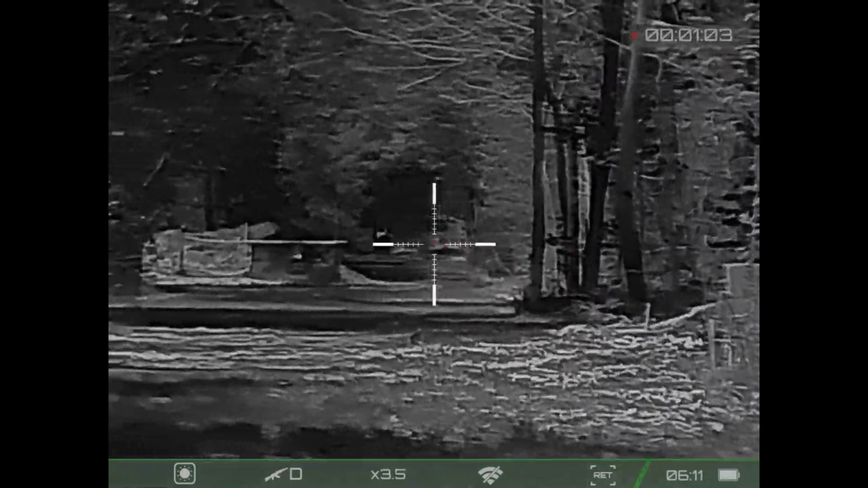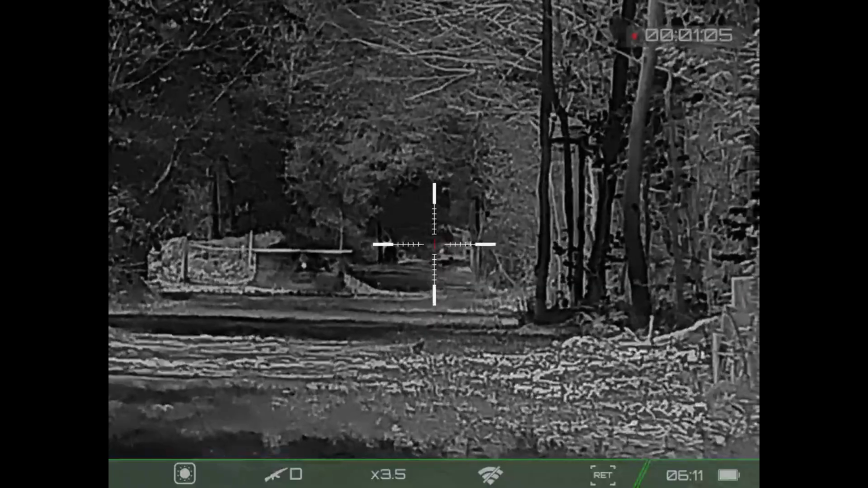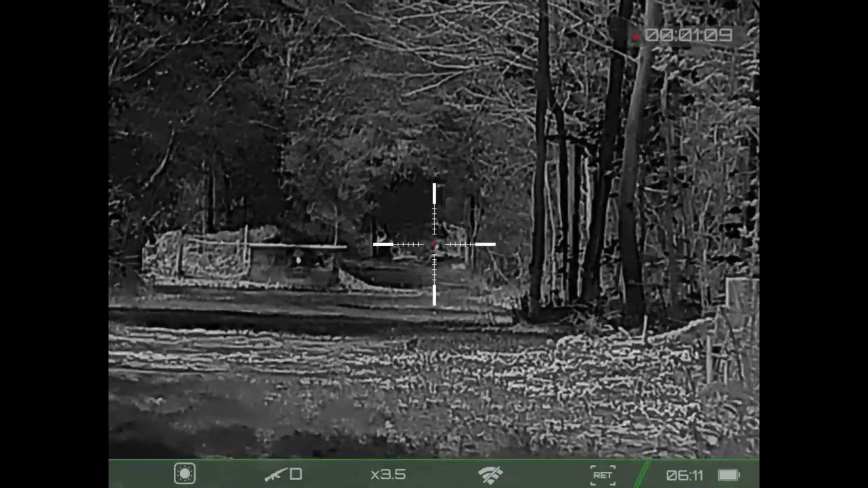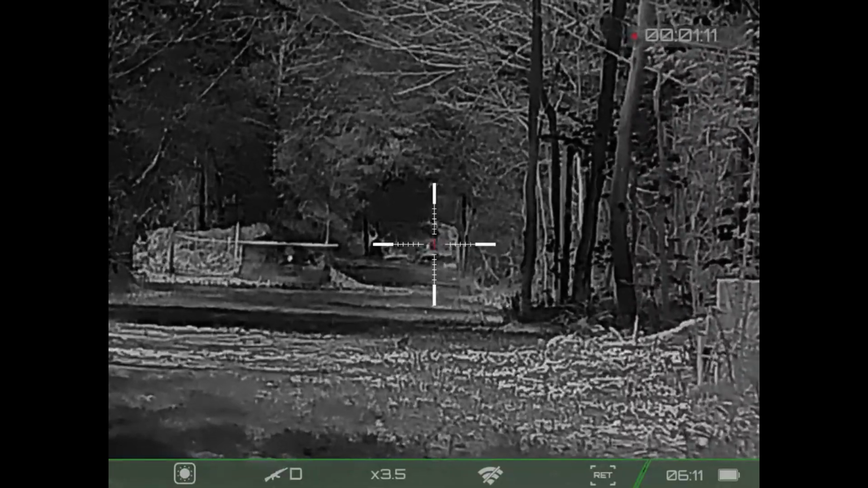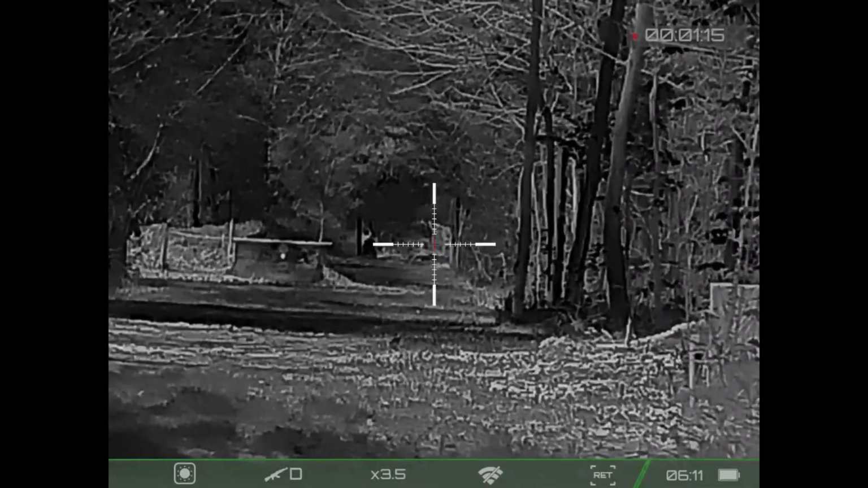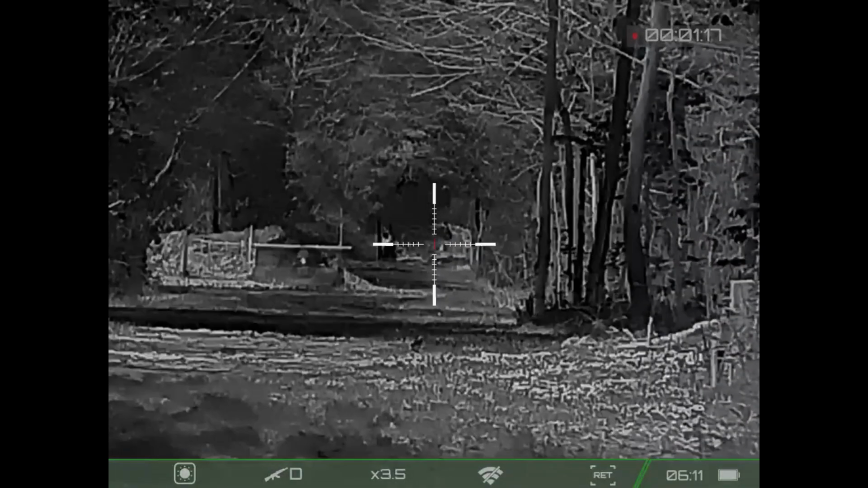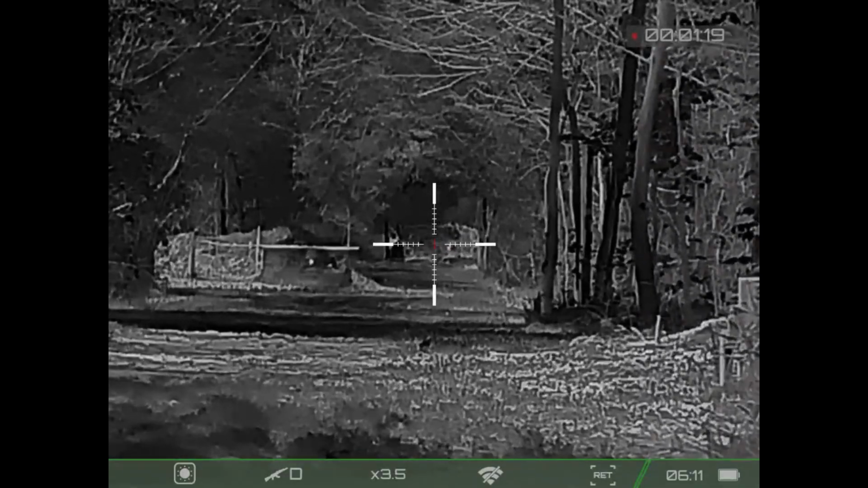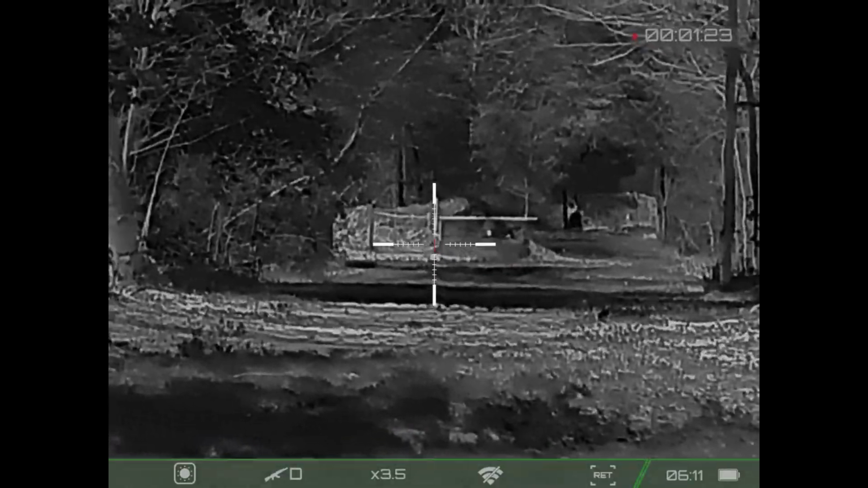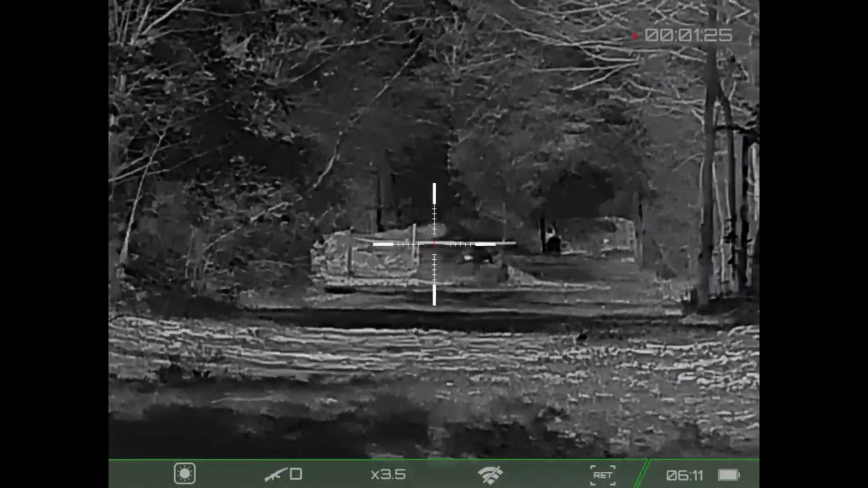That is so cool. And down there is the 210 yard backstop, and the little thermal targets that they sent, I could not see them. So I ended up getting a hot hand and one of the chest warmers and taping it to one of the spinner targets down there, and I could see that. So I wished I had another one. I would have put it up here as well, but let's take a shot here.